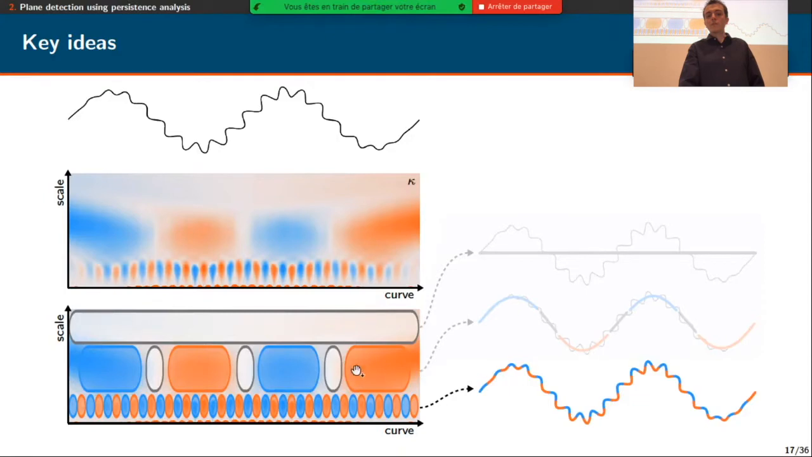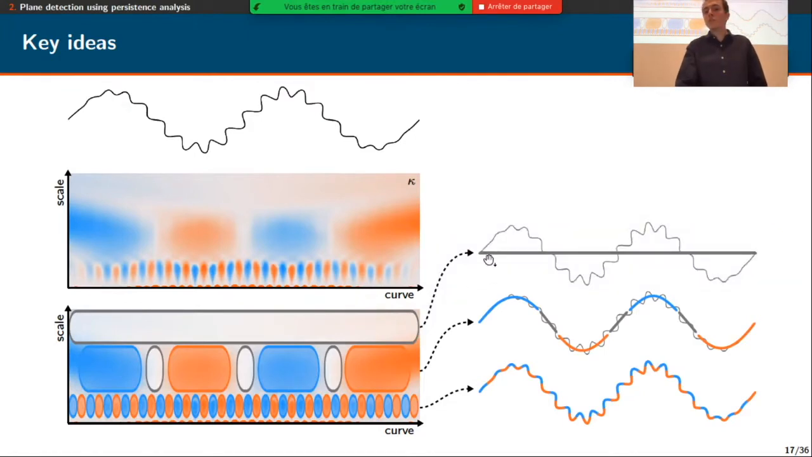At a medium scale, we have wider regions that share the same curvature, and that corresponds to the main oscillation of the curve. And finally, at the highest scale here at the top, we have only one region with 0 curvature, which corresponds to a linear approximation of the curve. So the idea of this part is to detect such stabilities in scale space in order to extract a pertinent feature from the point clouds.